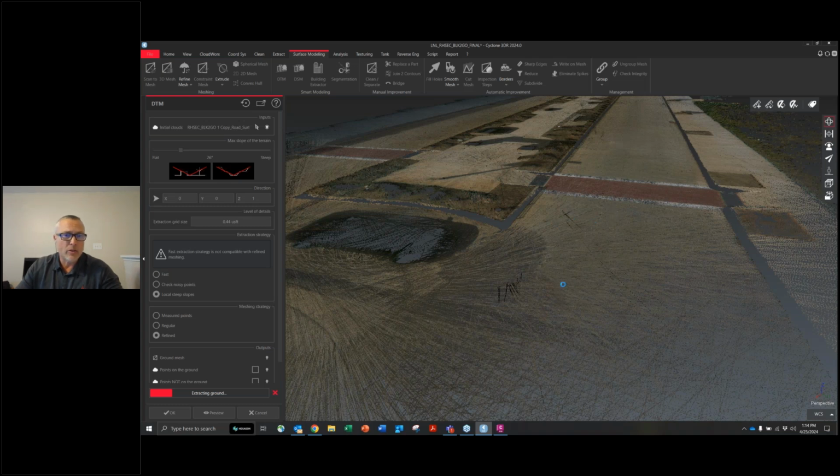Take just a second longer. And again, our focus here is not to get a perfect clean point cloud. Our focus is we're trying to get our ground surface from scan data as quickly as possible and get it into our topo so we can start doing our mapping.